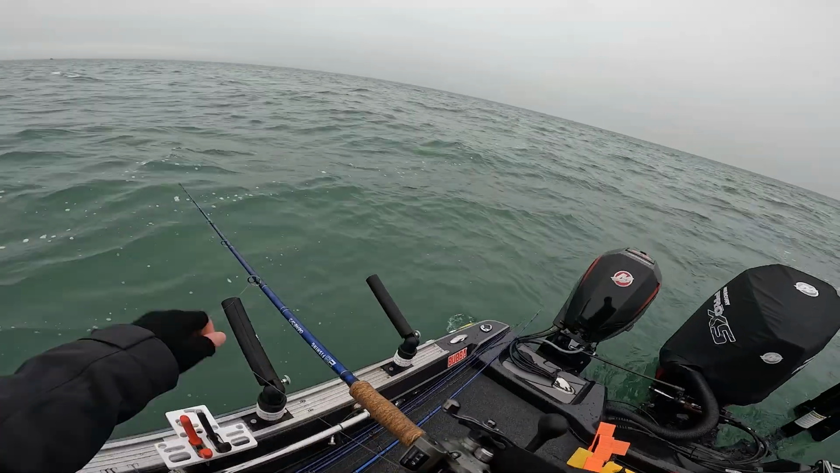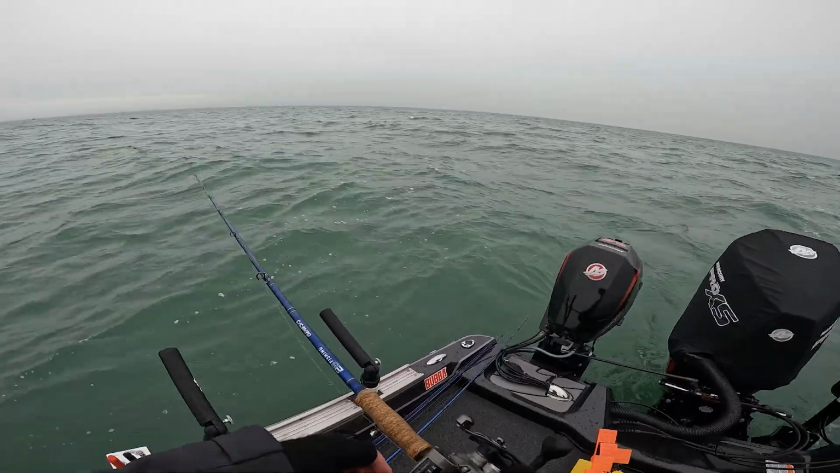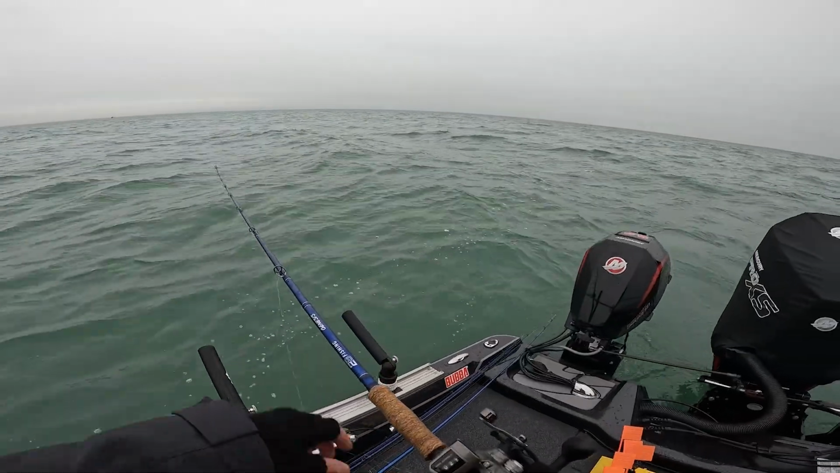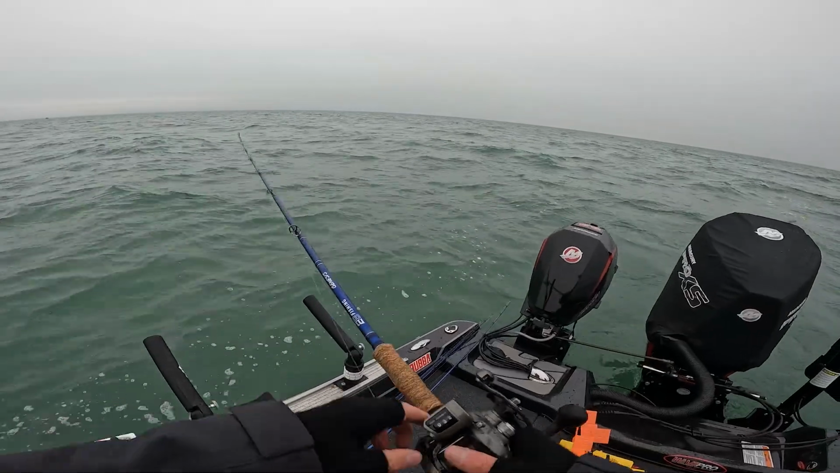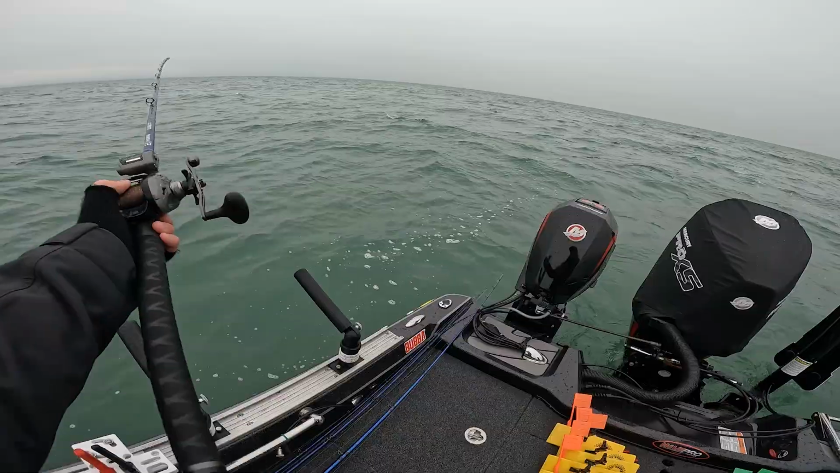So what we're doing is we're letting these baits out anywhere from 120 to all the way up to 50 feet as we're rolling through these waypoints. And what we're doing is we're running our furthest leads on the outside. That way when we get a fish on the outside board, we should be able to cross over those other lines without getting anything tangled up.